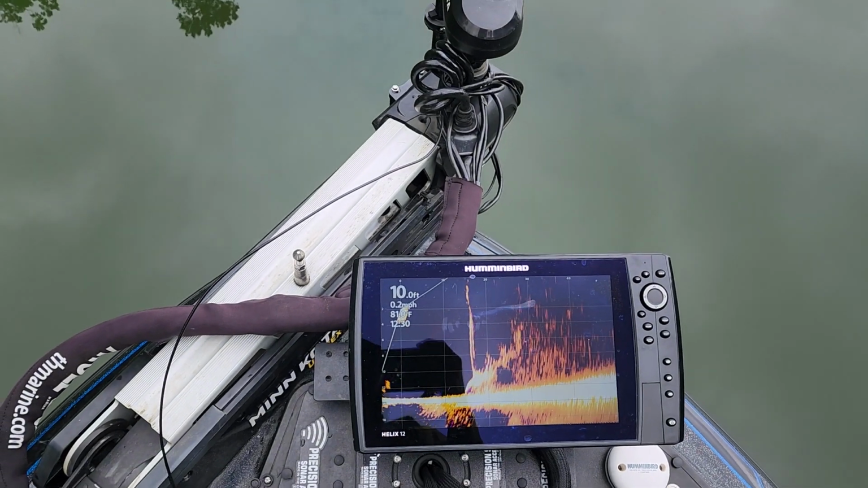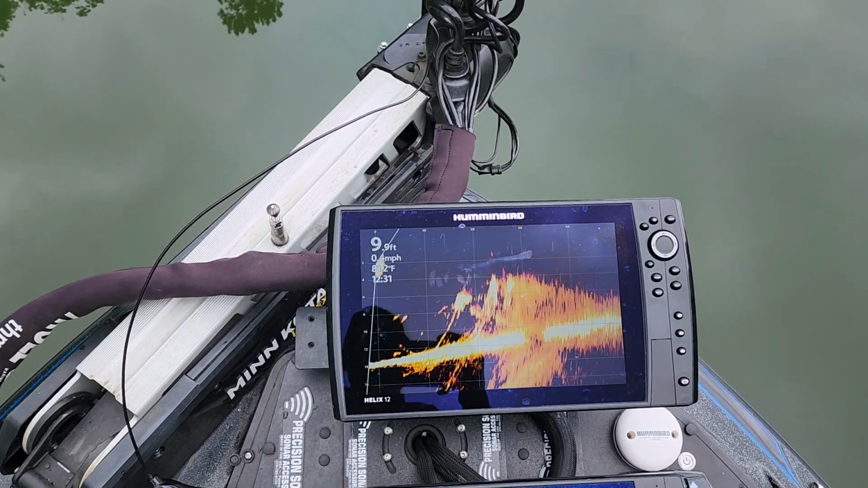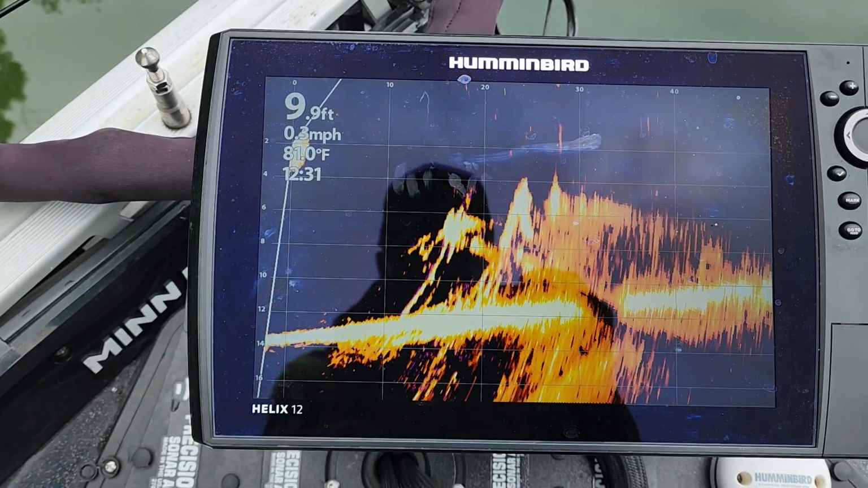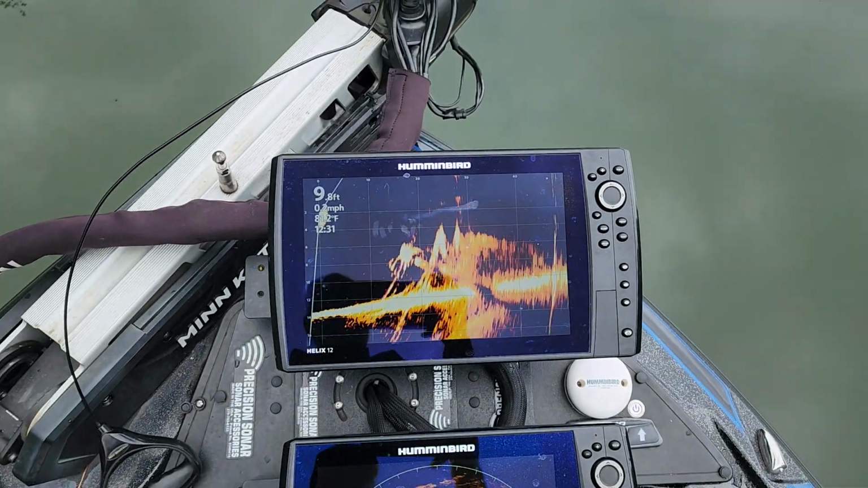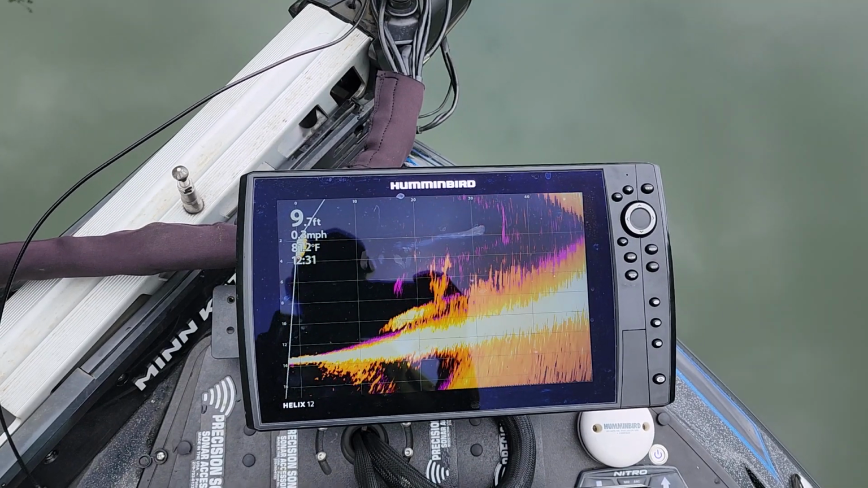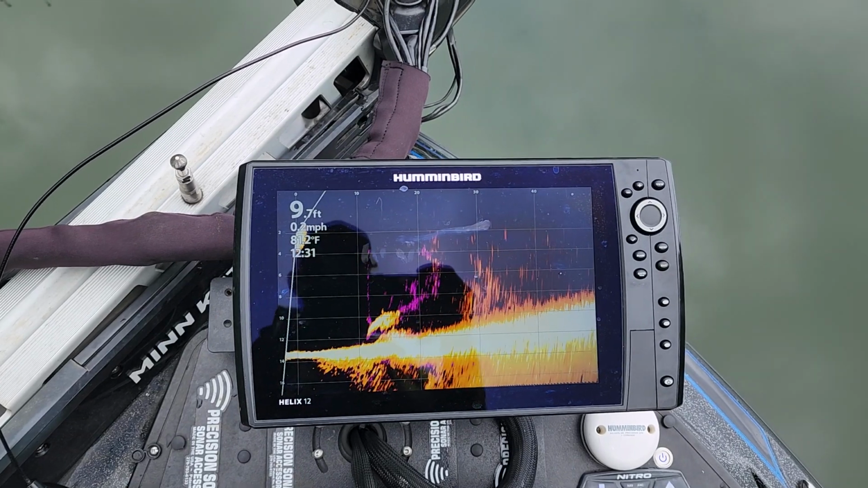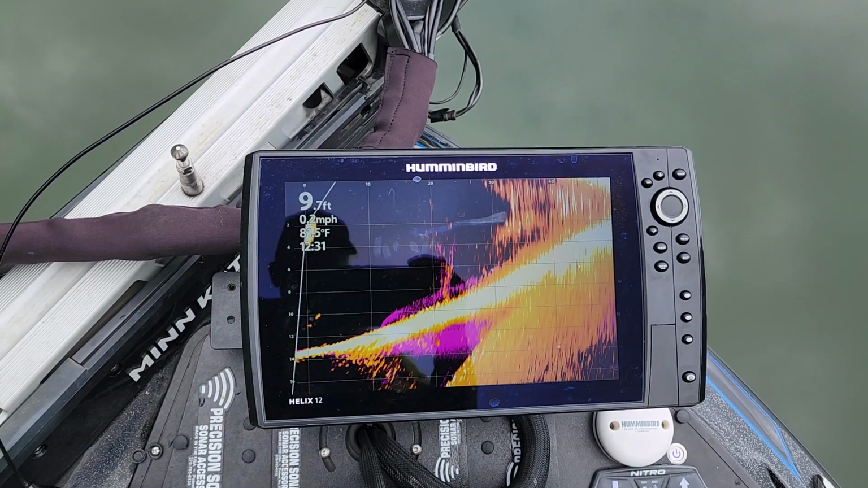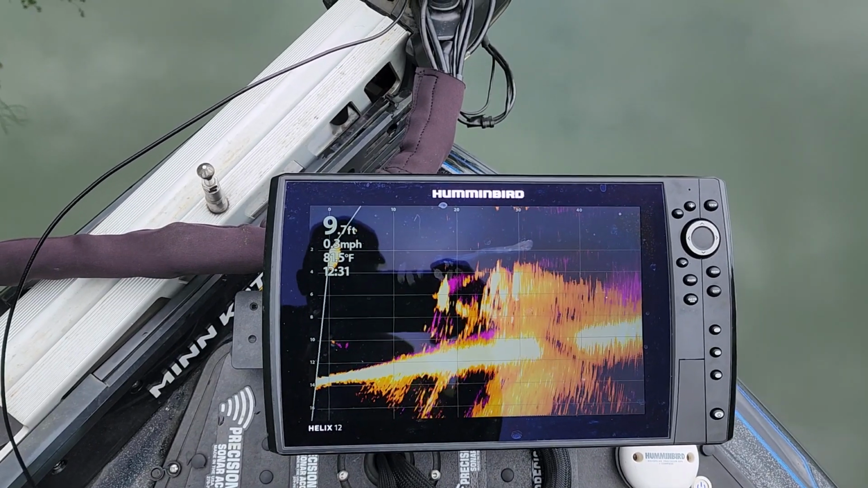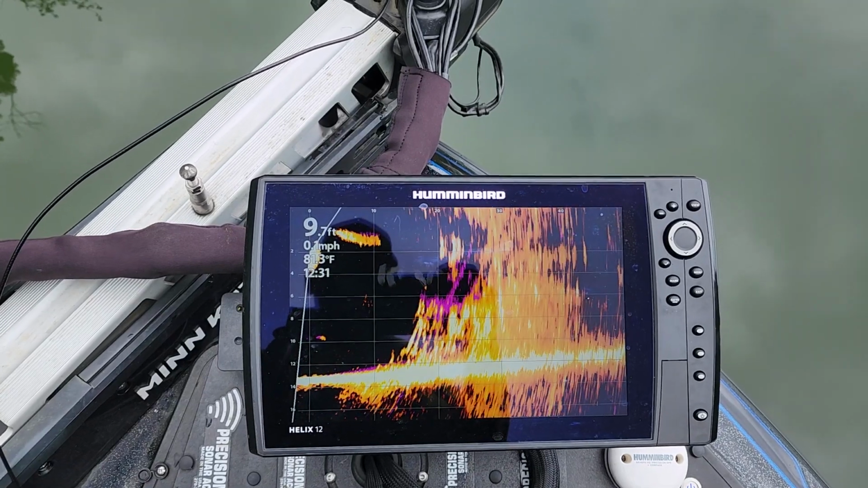Since I'm out here, let me pan around so you guys can see some other images. There's some fish right there. Look at those fish directly under the boat. We're sitting in 9 feet of water. I could drop something down there and try to catch those, but I won't do that right now because at this point of the tournament, you see it's 12:31, I have my 5 fish, so I am largemouth hunting right now. I'm not really after those smaller fish, but just wanted to take 5 minutes or so to show you guys how you can use that live imaging.